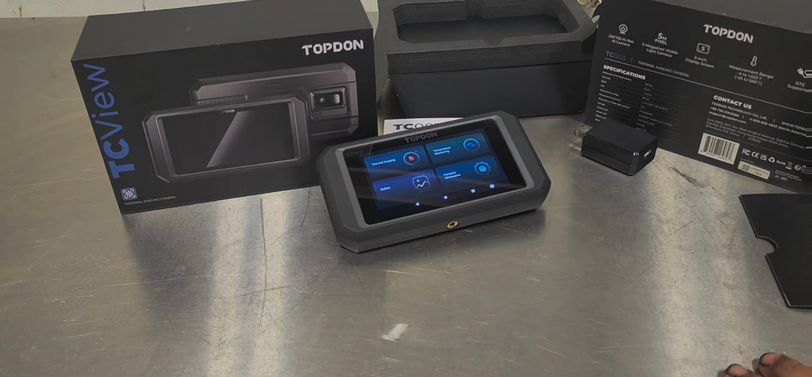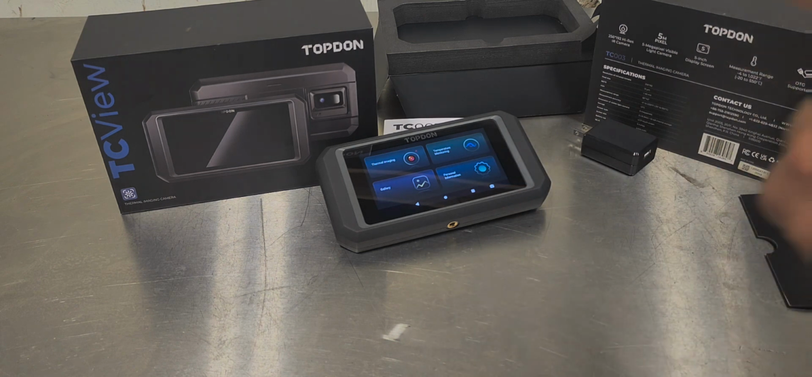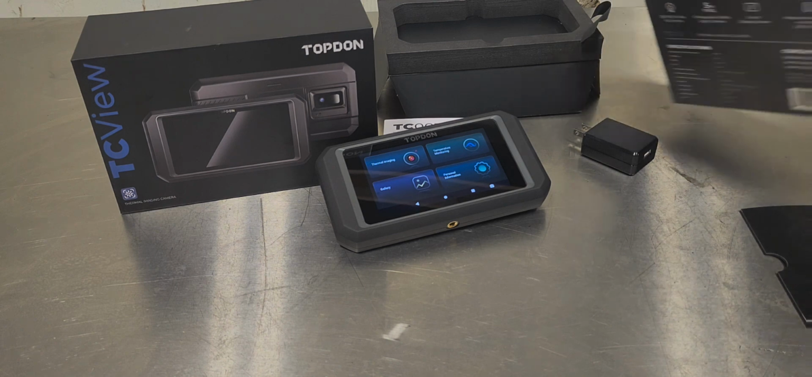See how it is. Get it in some nasty conditions. Like I said, I paid for this. This came out of my pocket. No sponsorships. I have no problem beating this tool up, and hopefully if it does break, my tool guy hooks me up and warranties it. If not, well, I guess I'm SOL.